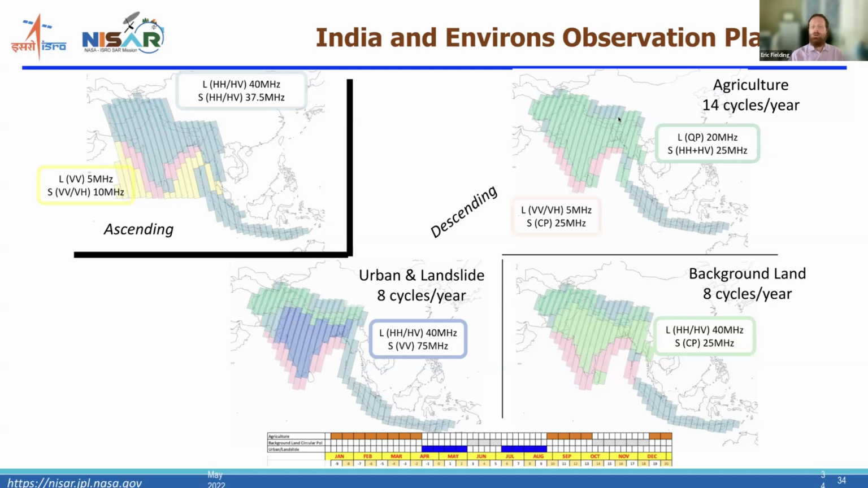So there'll be a little bit of heterogeneous acquisitions over India to optimize the acquisition of data over that area for a variety of purposes.